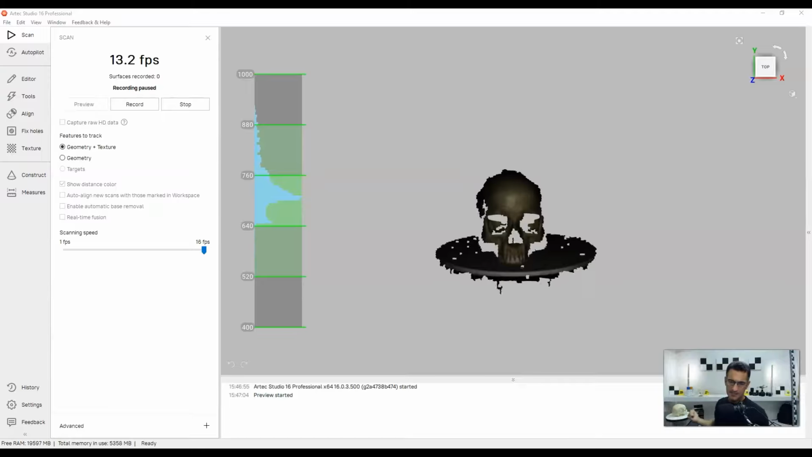Actually, I might even be able to get away with 3 scans. You know what? I'll try to do it with just 3 scans so I don't have to move around so much. Now, if you look at my screen here, you'll see that I have this kind of histogram here.